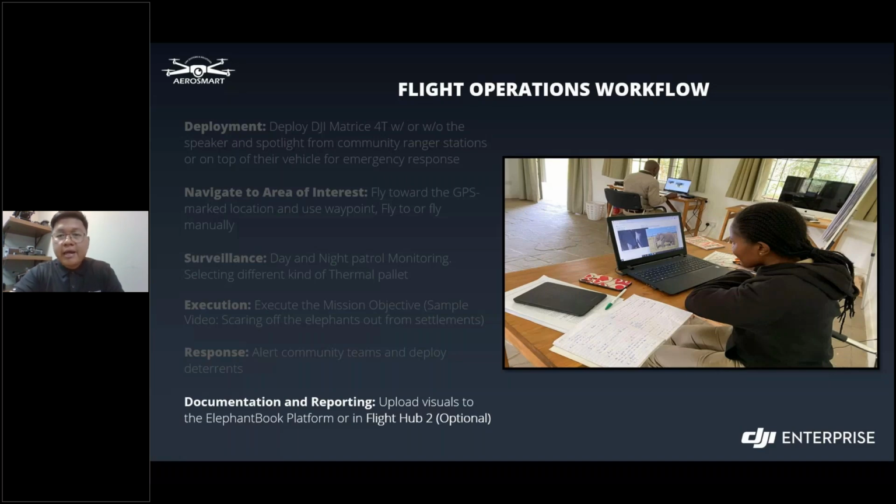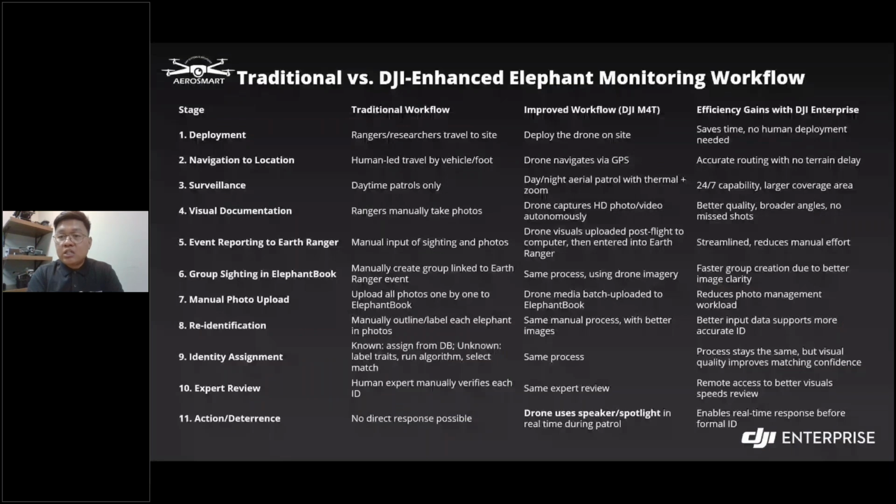Okay, on this slide, this compares the traditional elephant monitoring workflow with the DJI enhanced approach using the Matrice 4T. So traditionally, rangers travel on foot or by vehicle, limited to daytime patrolling and manual photo collection. So reporting, upload, and re-identification are all done manually, which is very time consuming and prone to delays. Those are some of the problems with that.